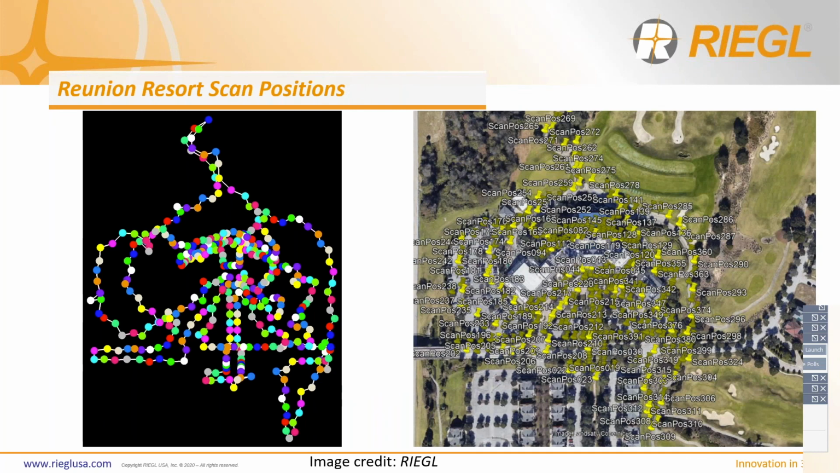This slide showcases the scan positions that were done around the resort, with the project app on the left and inside of RiSCAN PRO on the right. That clearly shows the overlap that was done to survey the entirety of the resort itself. Lot of movement that day, definitely a lot of movement that day.